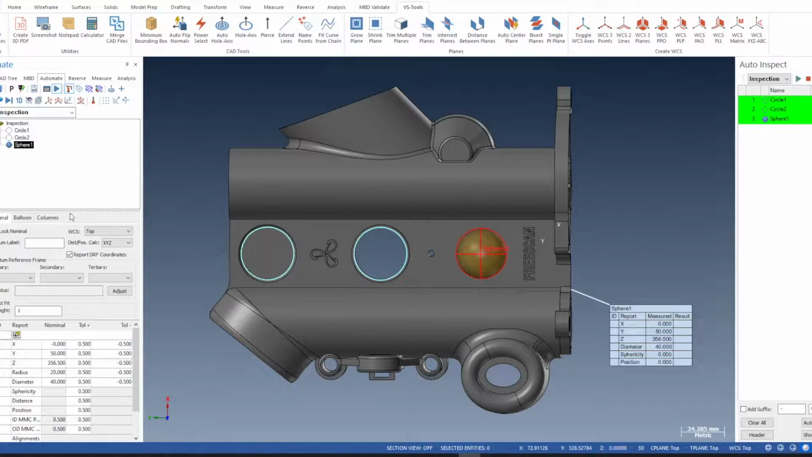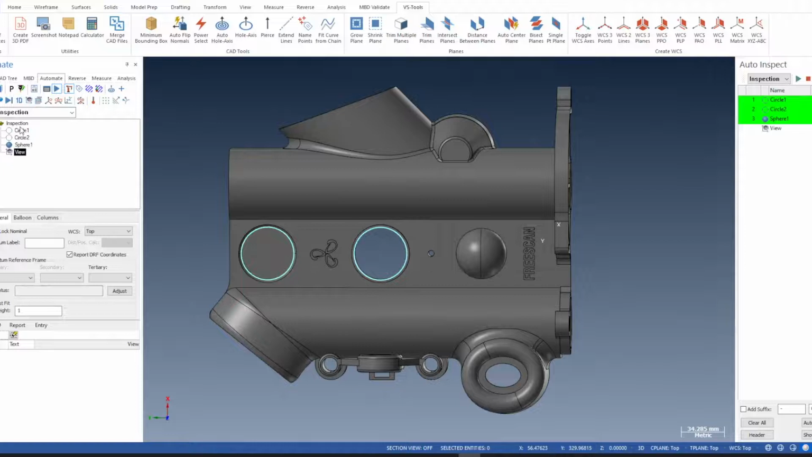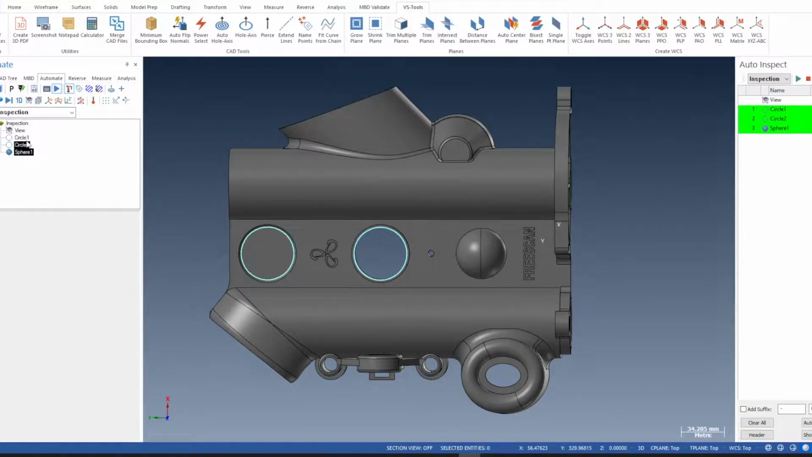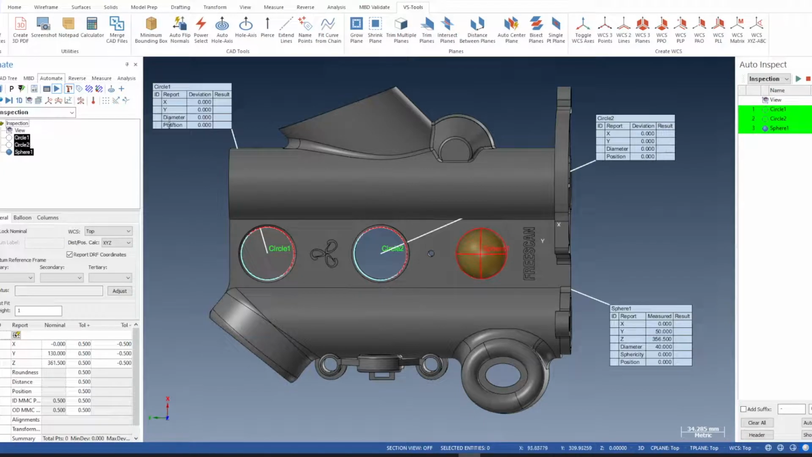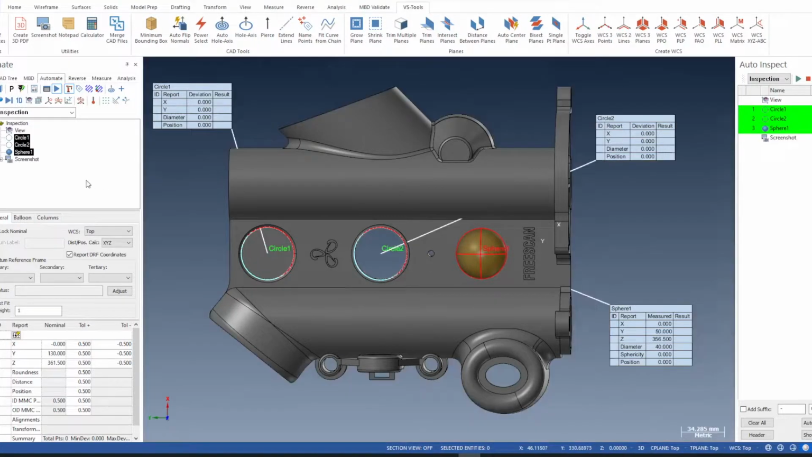The sphere, what we got for that? X, Y, Z, diameter, sphericity, position. We'll leave that as it is. Okay. We can add a view to this. Put that at the start. Okay, select these again. And we can do a report as well. So with those there, go screenshot, click in the white space, enter.